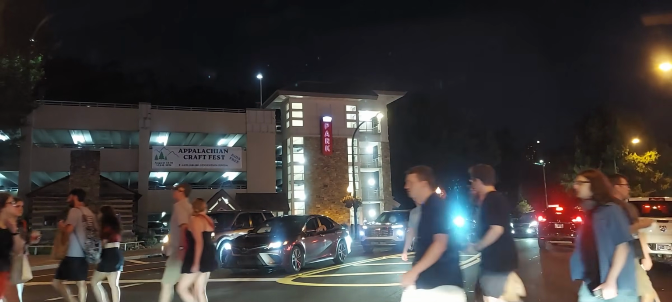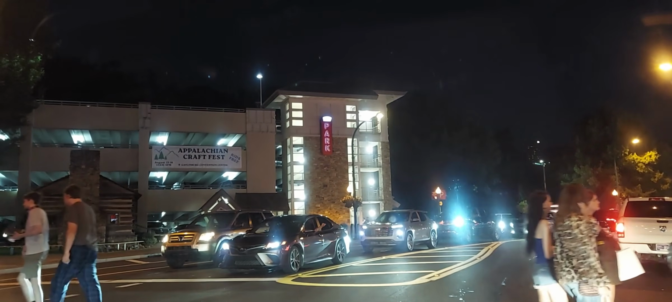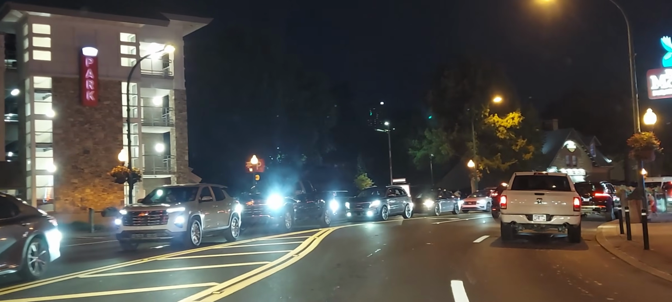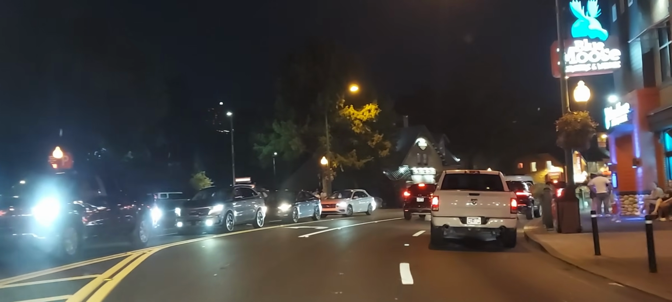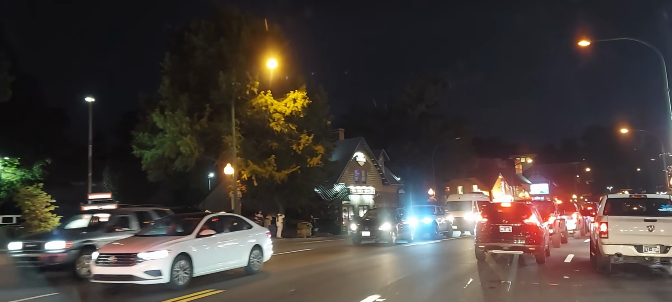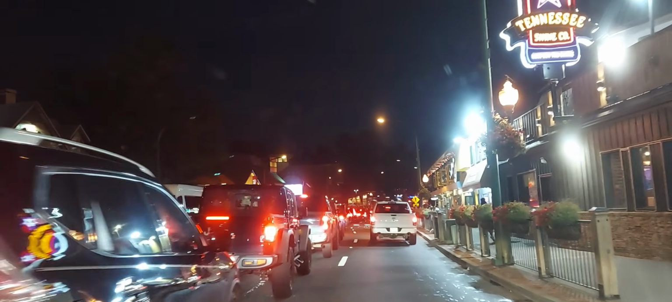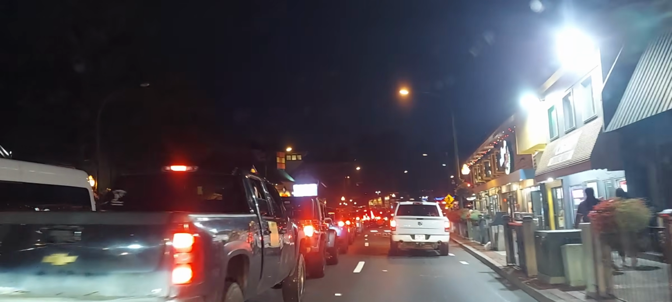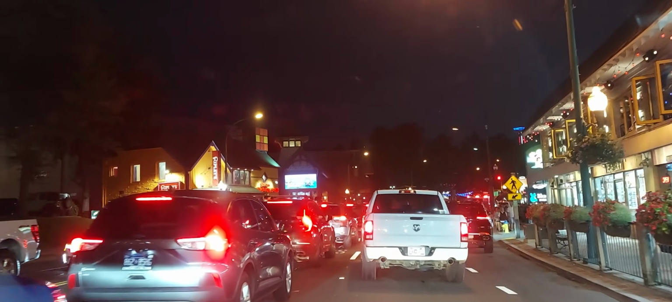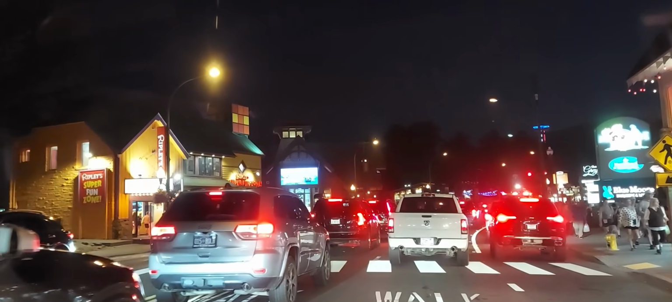Oh, the impatient tourists. Can't do anything about it. You just watch the people. Yeah, there's the crowd.